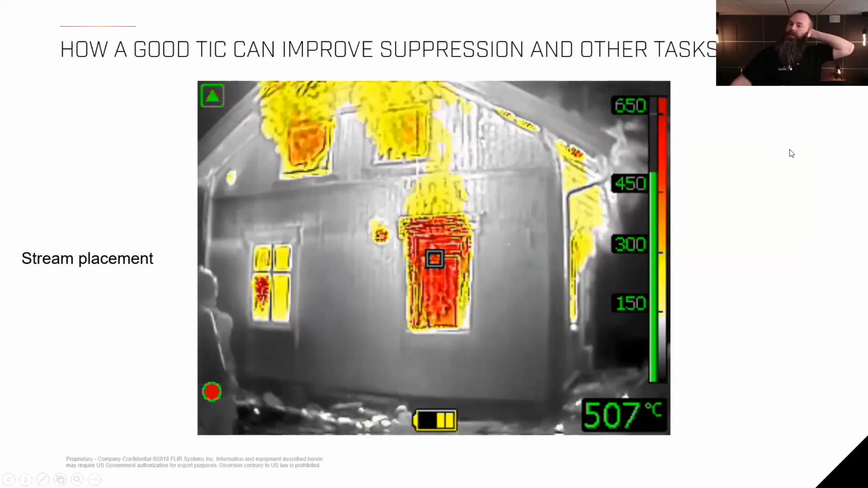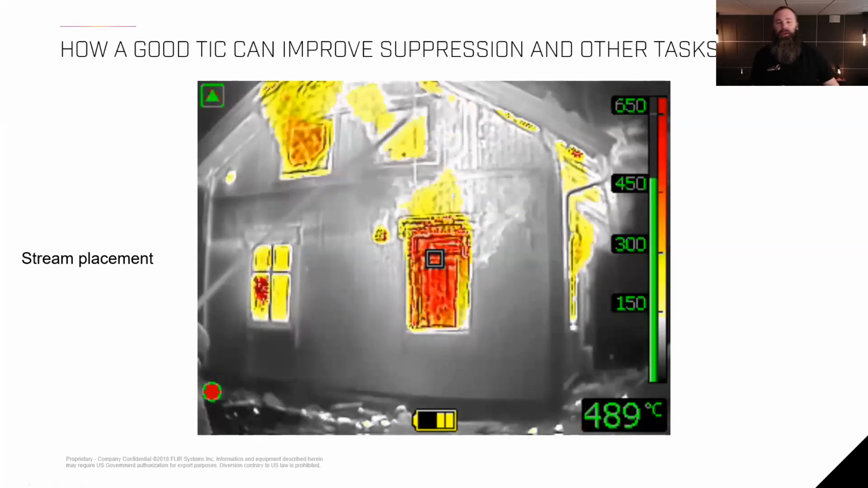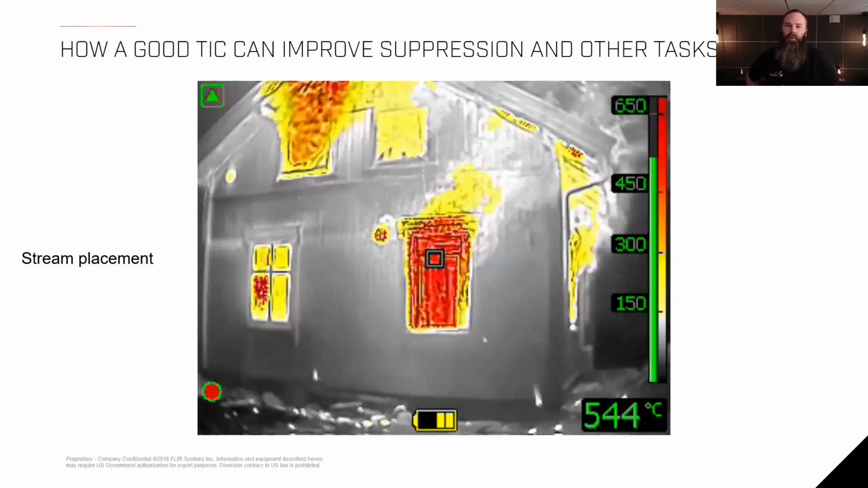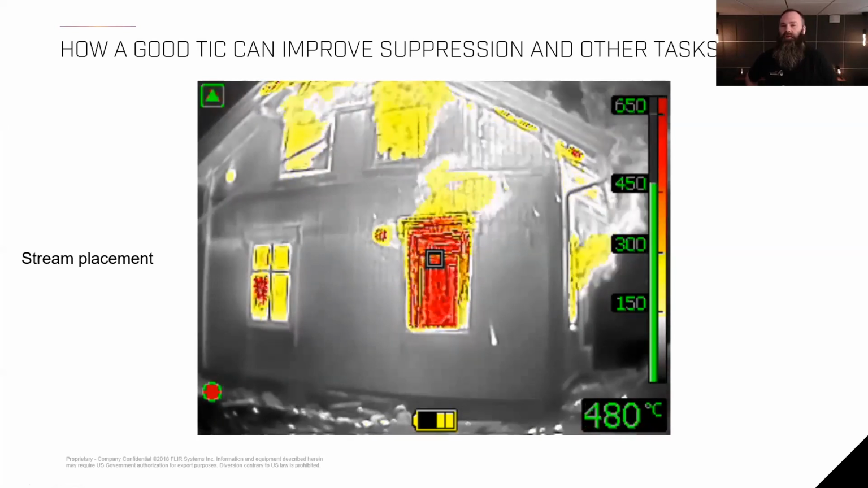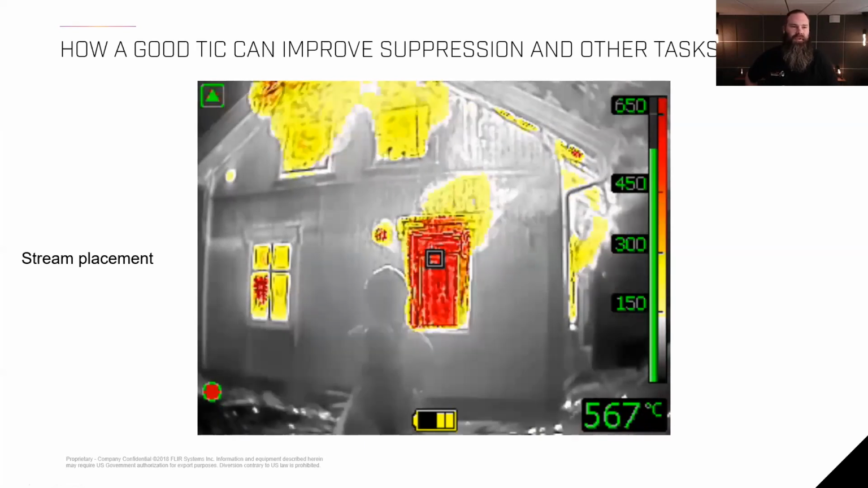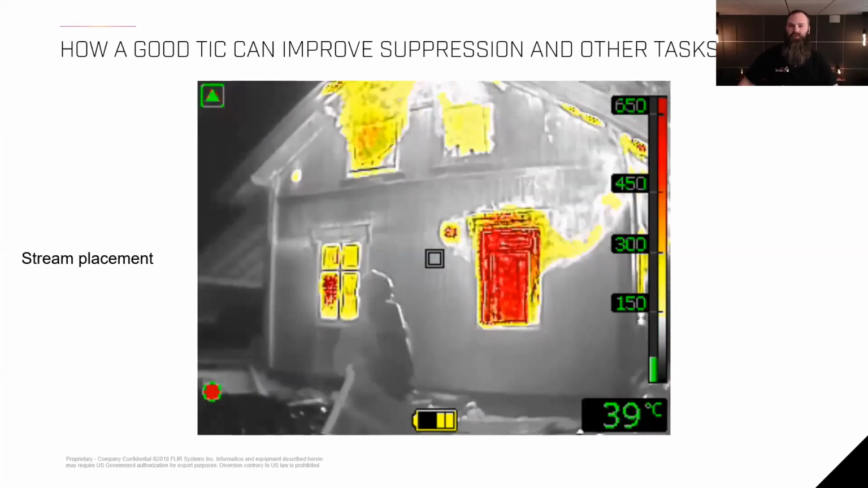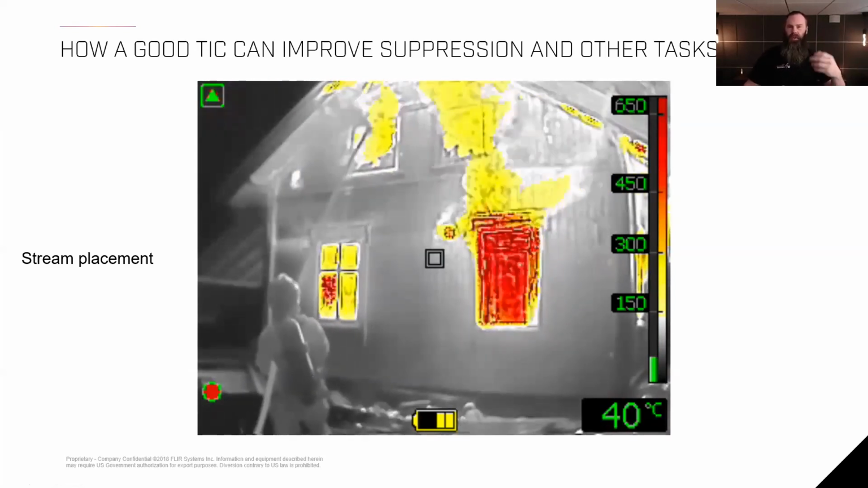Yeah, this is an outside view, and this is at the end of one of the burns we've done. The firefighters are tasked with suppressing the fire, and they put water in different windows. But without a thermal imager, if you don't see clearly where the fire is coming from, if you don't have flames shooting out of a window, it might be hard to judge where to put my stream, where is the most heat to get the most bang for the buck. Now, of course, in this case, putting the stream on the bottom floor would have made the most difference in just this particular case.